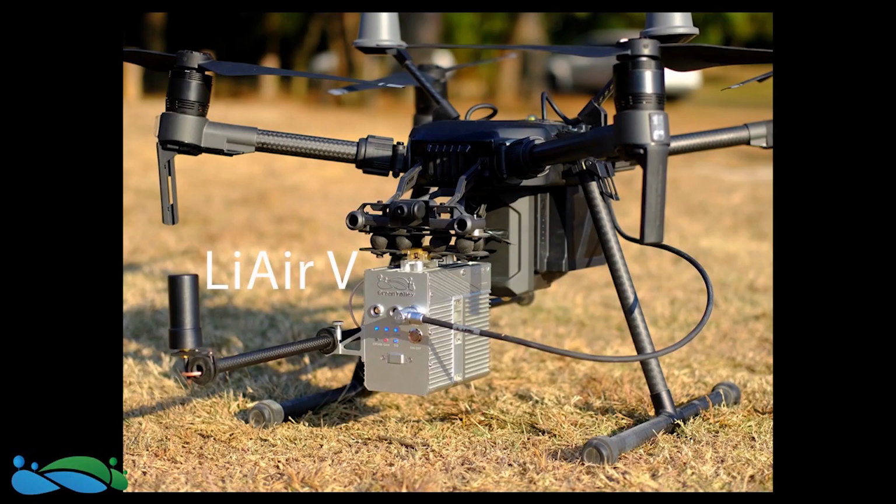So this you can see is what the LiAir V looks like mounted to the DJI M210 RTK platform. We developed a mounting kit for this system, and it's actually a very capable little tool, especially if you already own this platform and you're doing imagery work and photography work. It's nice that you don't have to replace your drone to get into the LiDAR game. Many of the sensors out there now still require something that has a little more lift capacity, something like the M600 Pro.